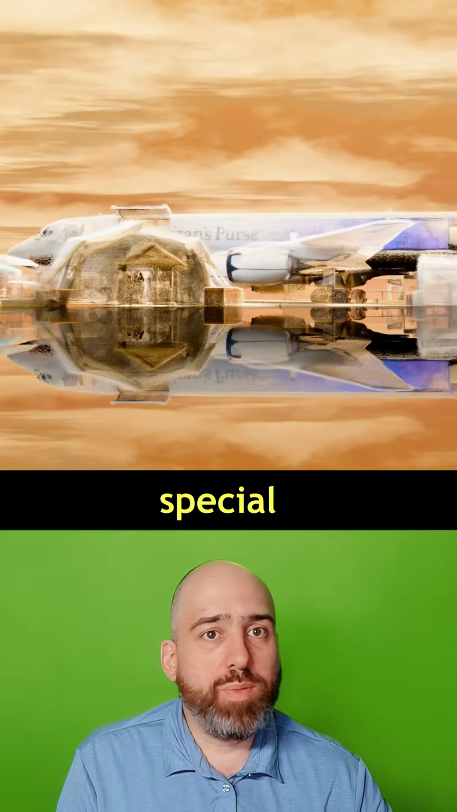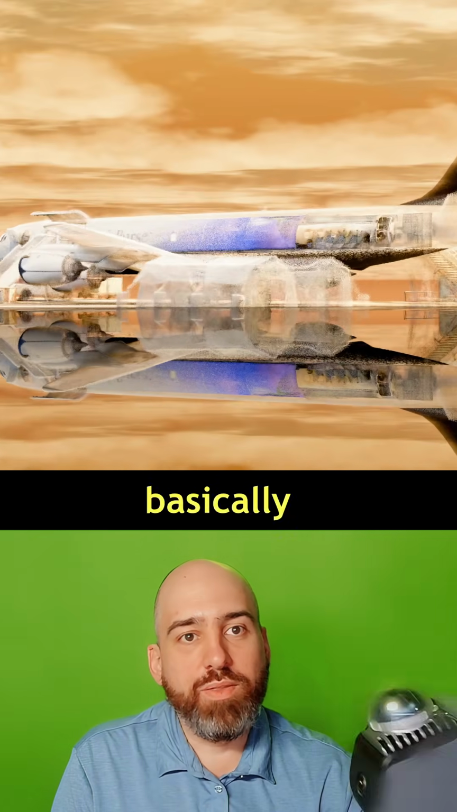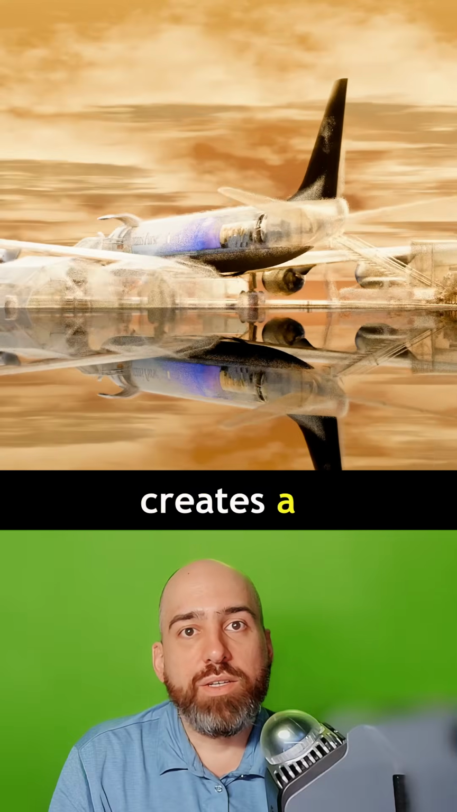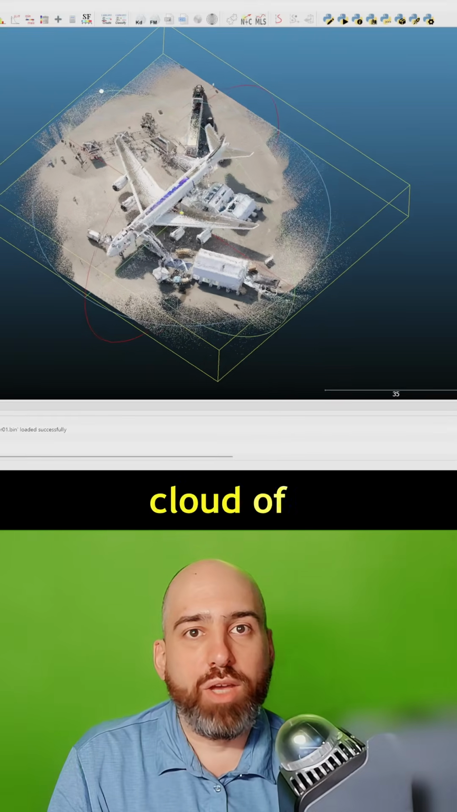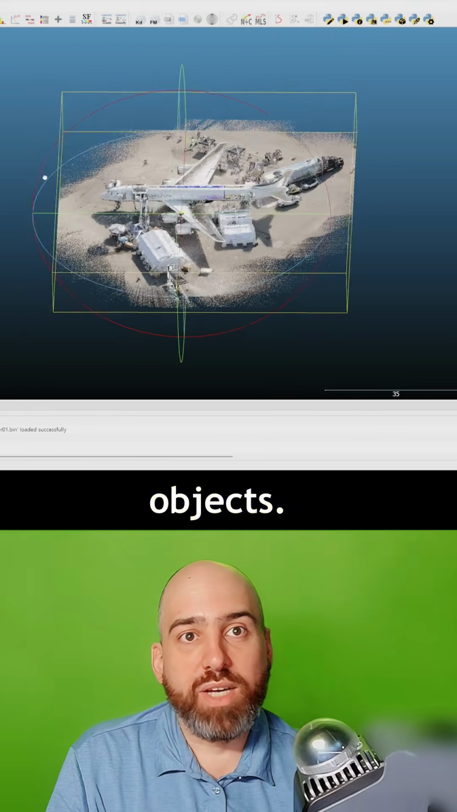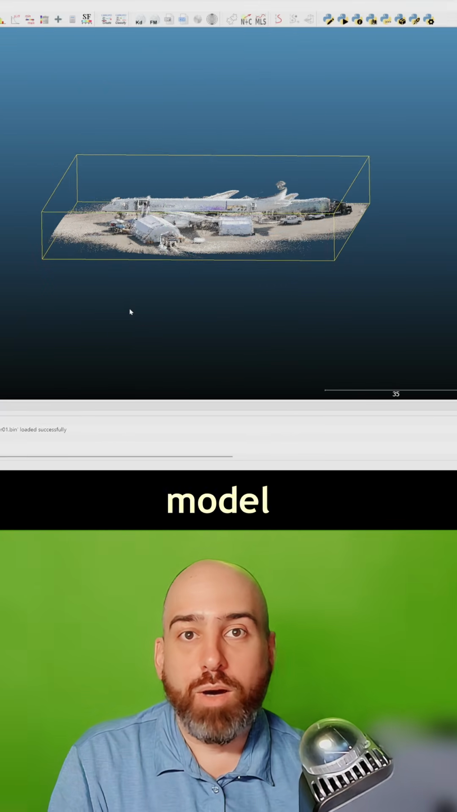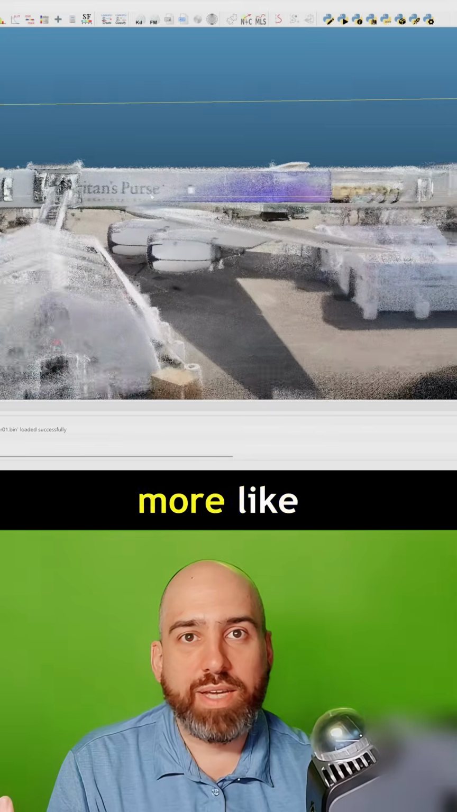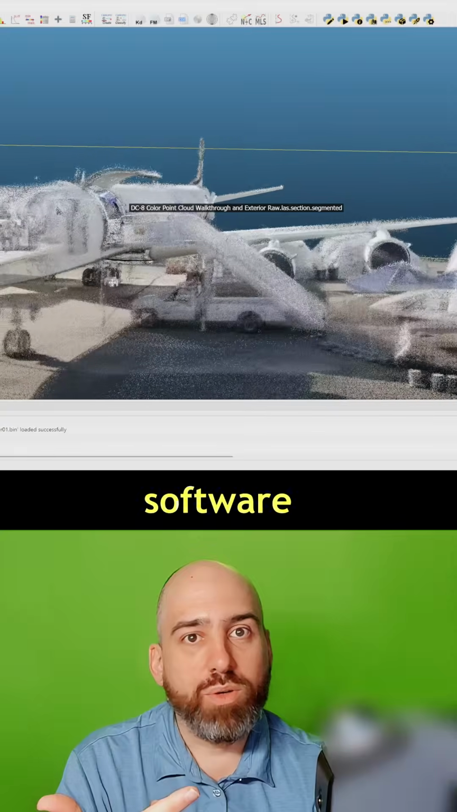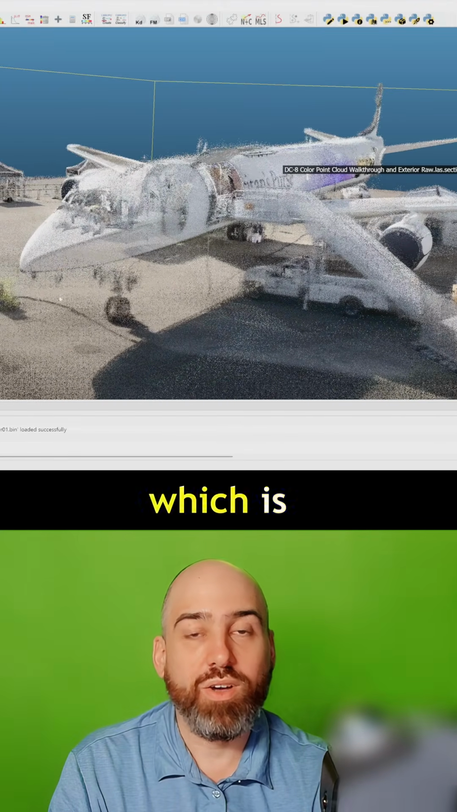And if you're wondering what's so special about this video and what the heck LiDAR is, this thing here is basically a device that sends out a bunch of laser pulses all around it and creates a 3D point cloud of the object. Basically a low-res 3D model of real-world objects. Normally to make a 3D object, you have to go into a program such as Blender and model everything. But with this, it's more like taking a video or a photo of an object, and this thing, along with the software, turns it into a 3D model. So you can skip the whole modeling step, which is awesome.